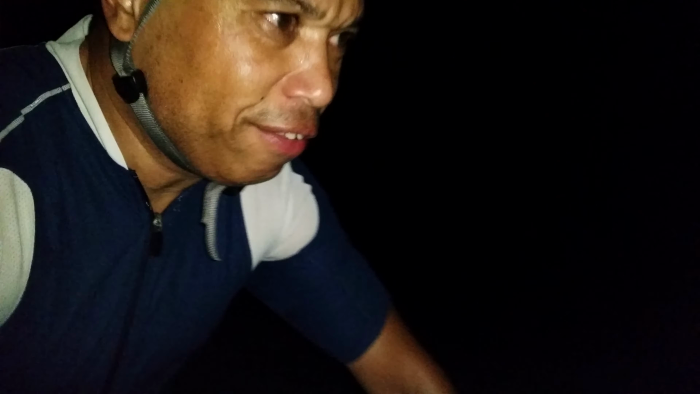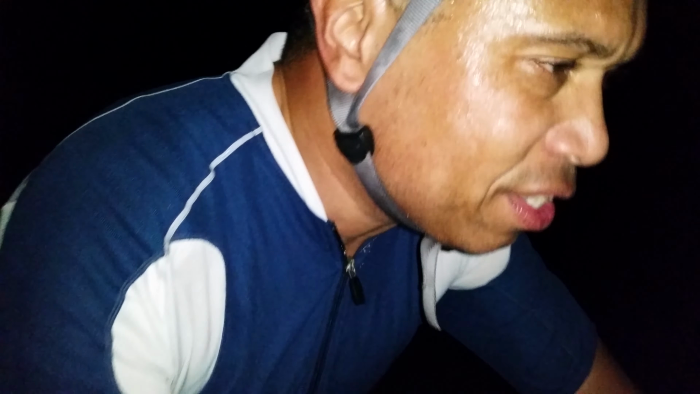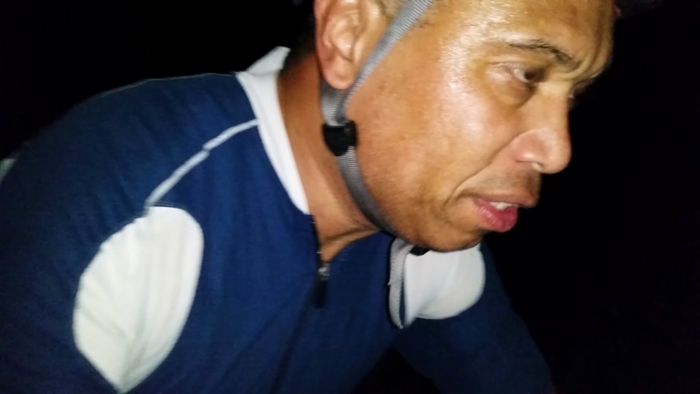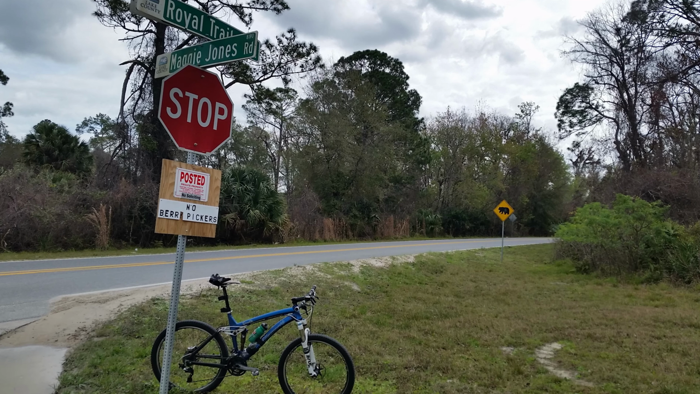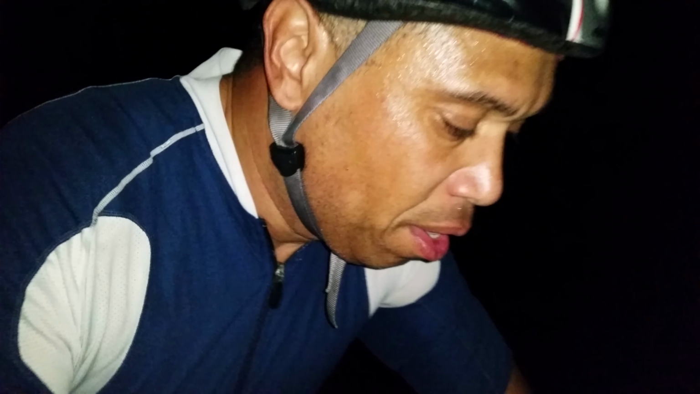I rode up through the forest like I am now. He lives several miles to the, I guess it would be the northeast, probably about 20 minutes by bike, 25 minutes. So we arranged a specific time and place to meet, and he drove down in his truck with his bike, and we went out on a pretty epic ride.